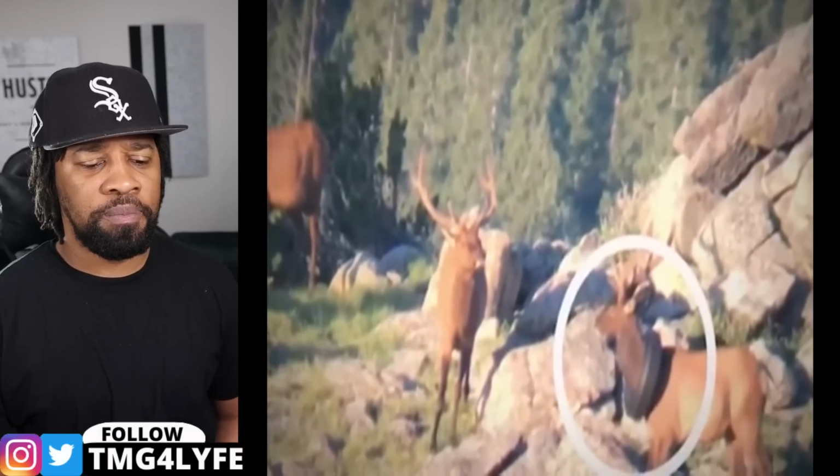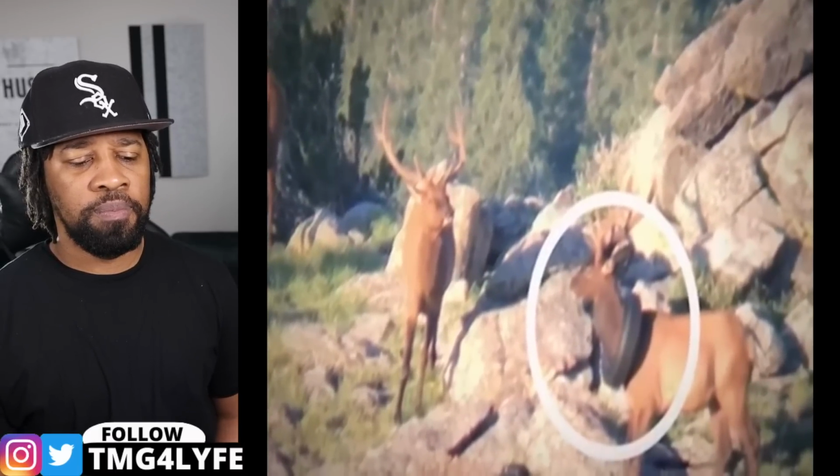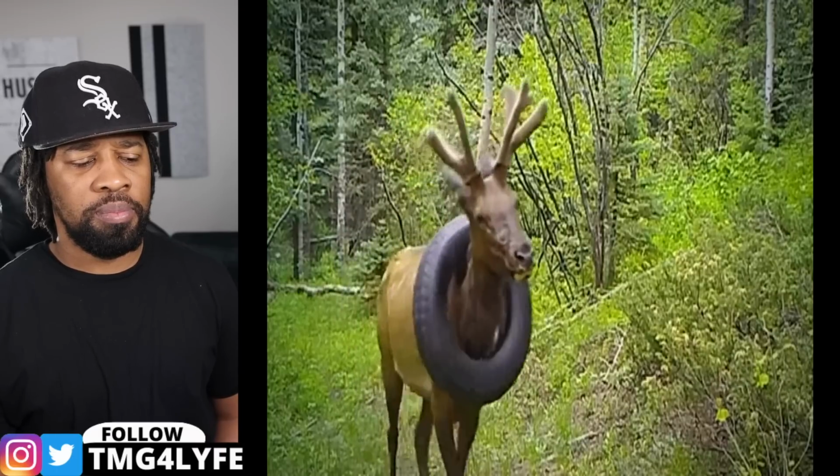Researchers think that the elk is still pretty young and growing, and soon it will outgrow the size needed for the tire to stay on. If the elk grows any bigger, the mounted rubber might be too tight across its neck.